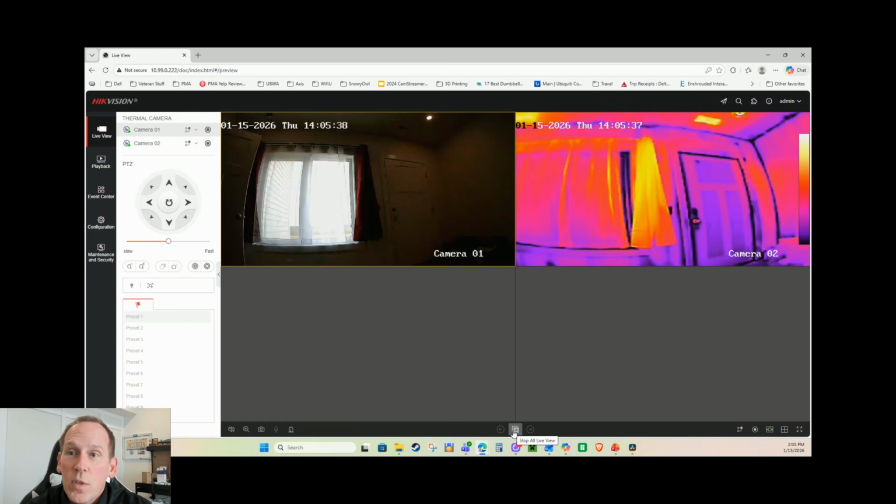And you can see the big difference there, right? The window is pretty much the same temperature as the stuff around it, but you can see much more definition in the door because the door has heated up in different areas. It's at different temperatures. Especially you can see the outline of the door where the seal is versus the actual door itself. So pretty cool, a lot of differences right there.